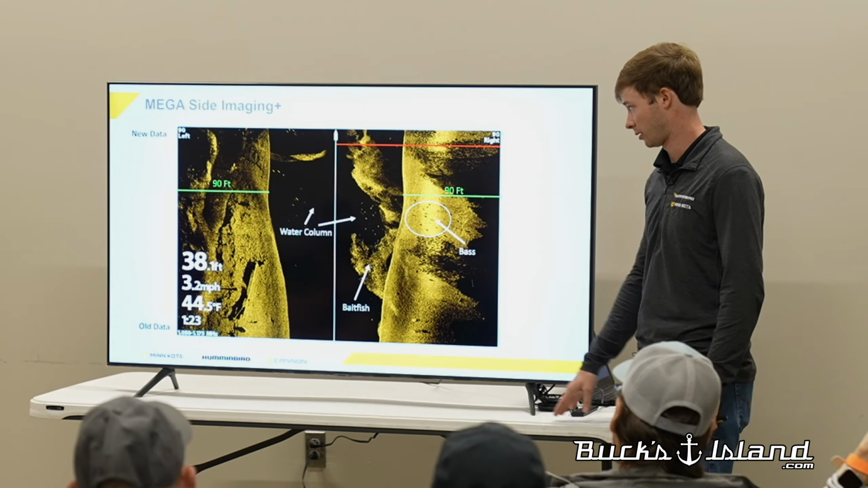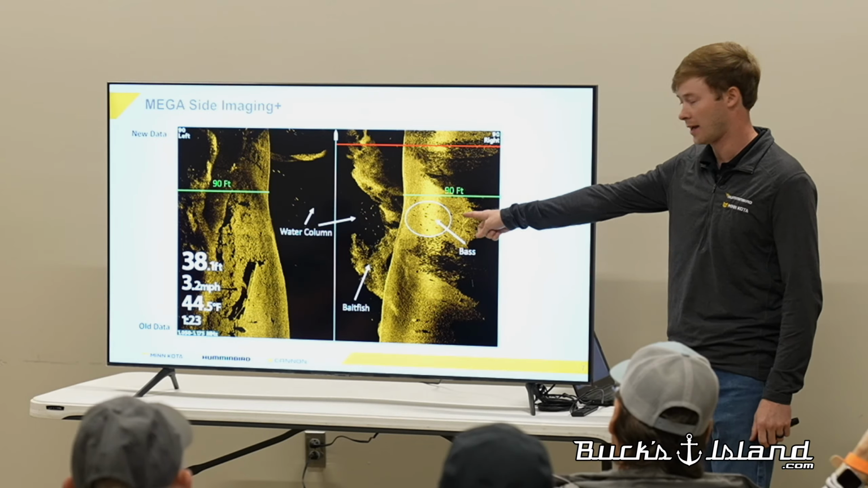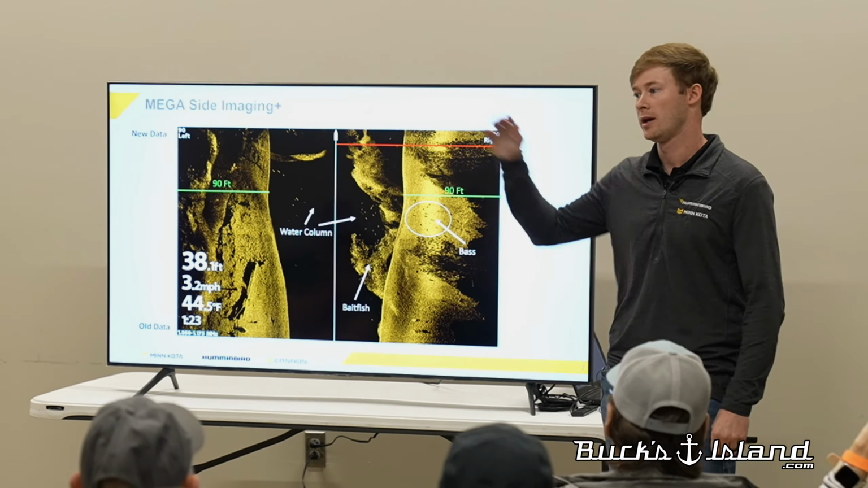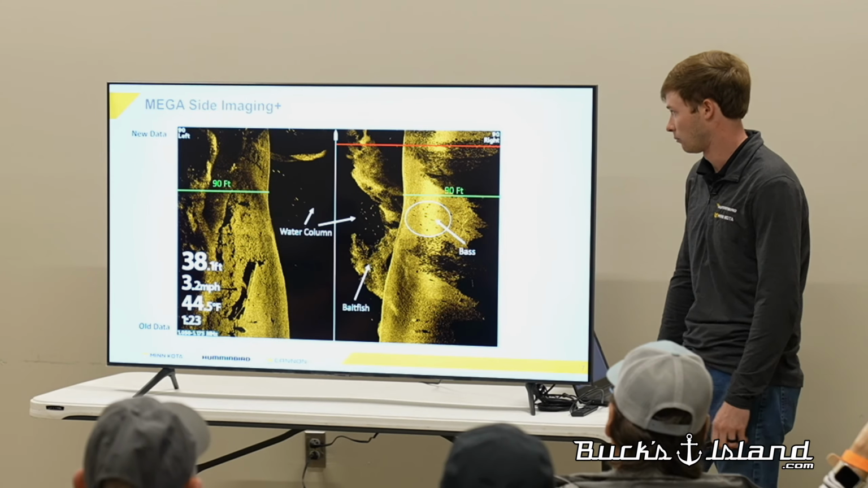Same way with this particular example, you can see the fish that's in the water column and their shadow is in that white circle there. So they're high, they're suspended, they're up off the bottom, and so the shadow is going to cast further out. Bait fish is the same way.